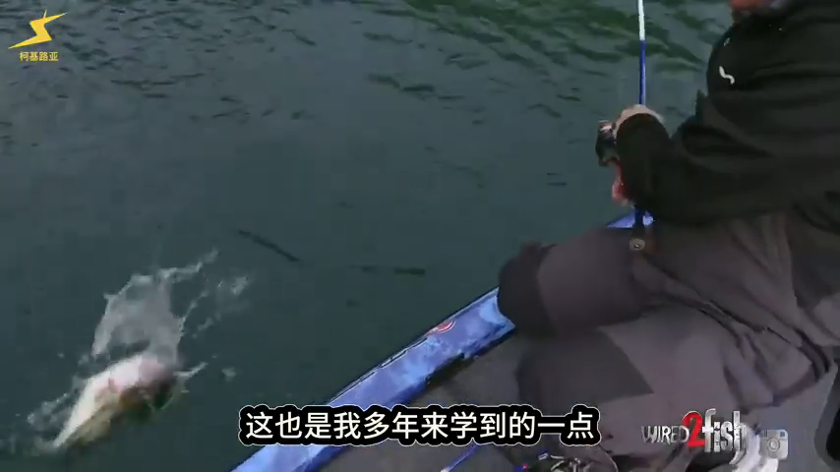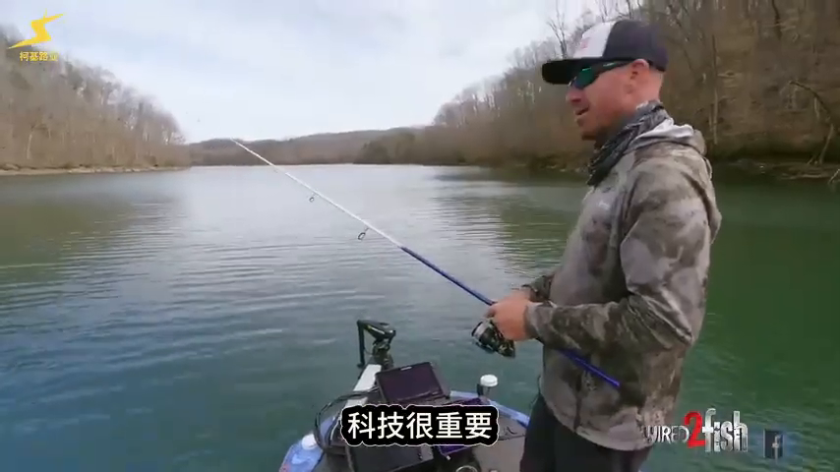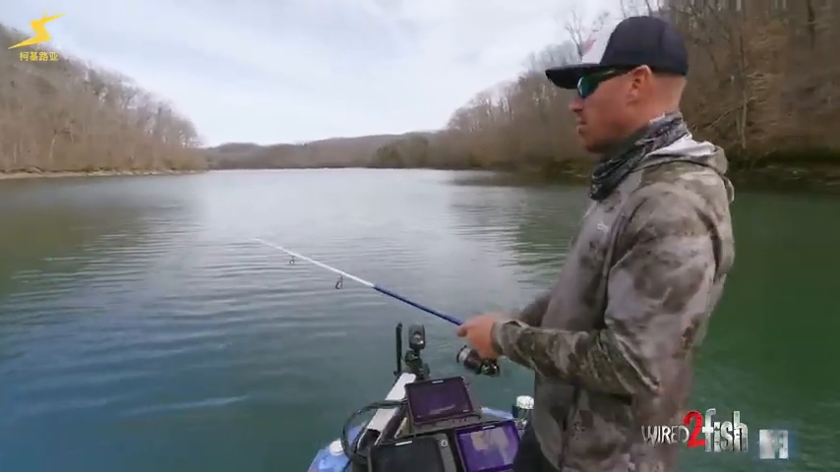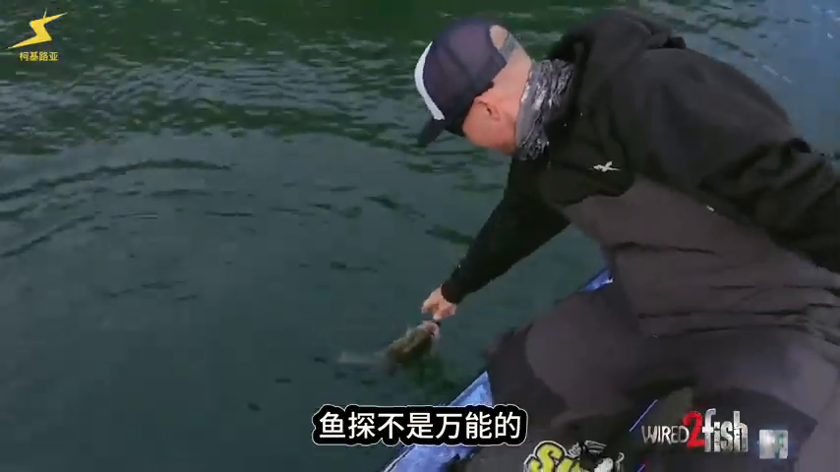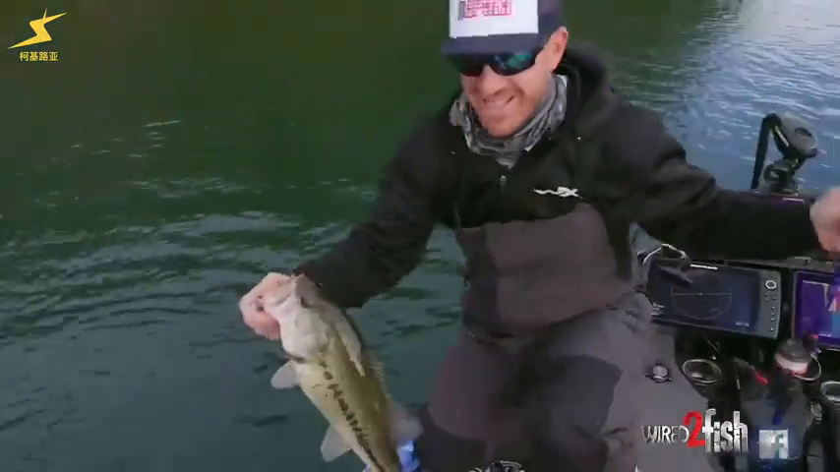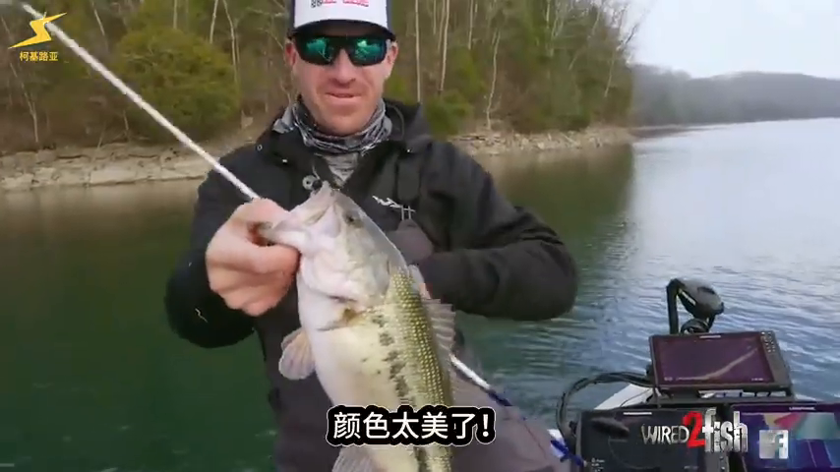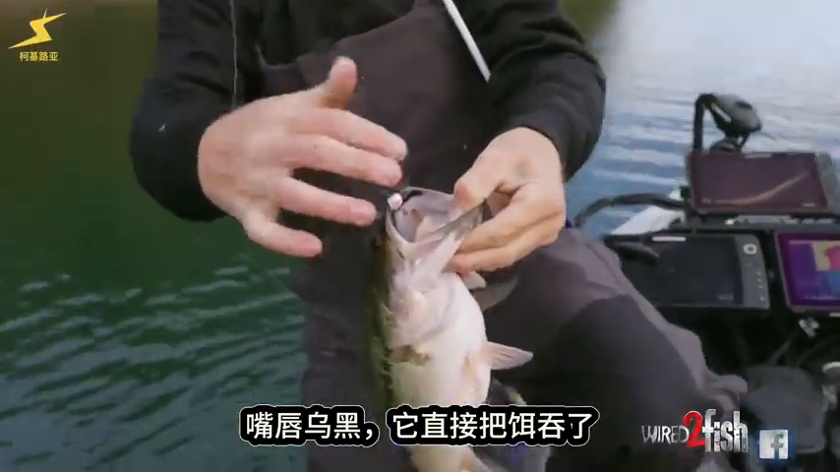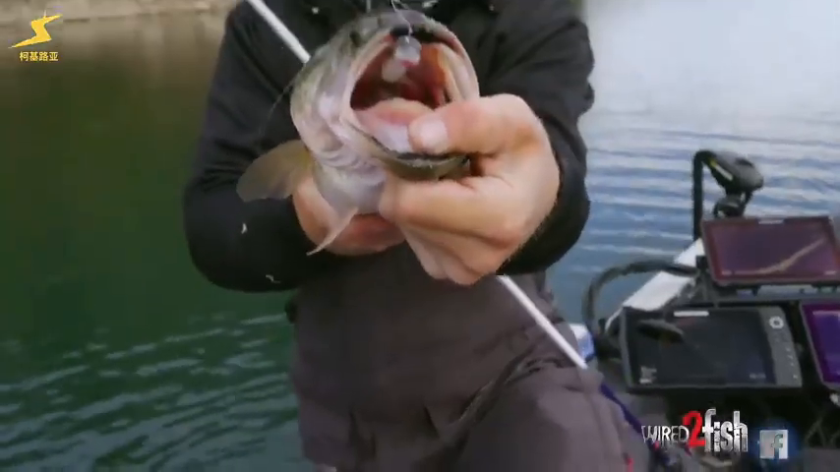That's something that I have learned through the years. Technology is great, but there are sometimes that you're going to have to just find them by fishing or relocate them by fishing. It's not an end all be all. Look at that thing. Beautiful fish, absolutely unbelievable coloring, dark lips. Look at that thing, just choked.